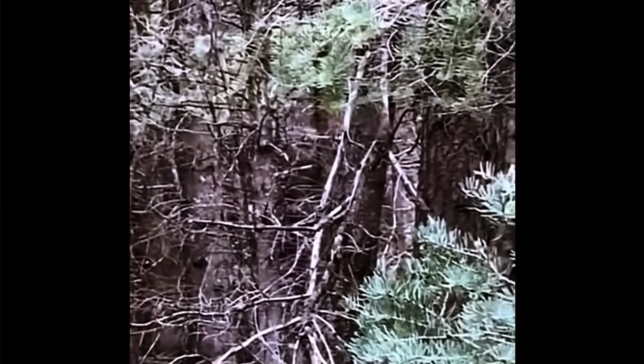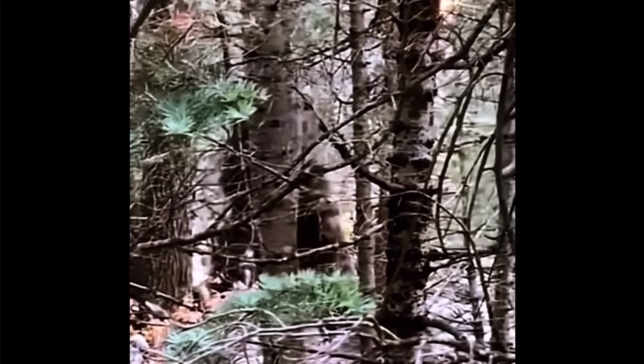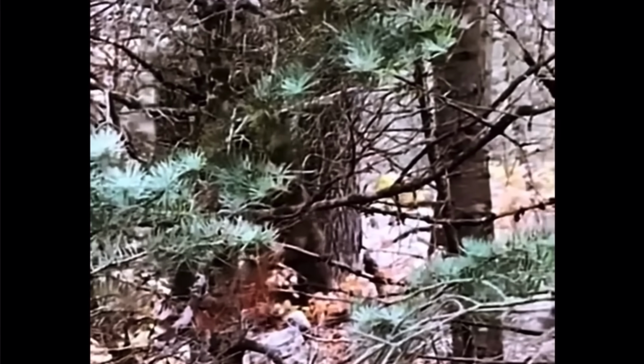An absolute behemoth bipedal creature walks past. Some immediately pointed out that it was Bigfoot. But this creature here looks a little different than the traditional Bigfoot. Its arms reach all the way down to its feet, as we can see here. And it's significantly thinner and more hunched over. And this disturbing creature has to be at least 10 feet tall. So what's your theory?